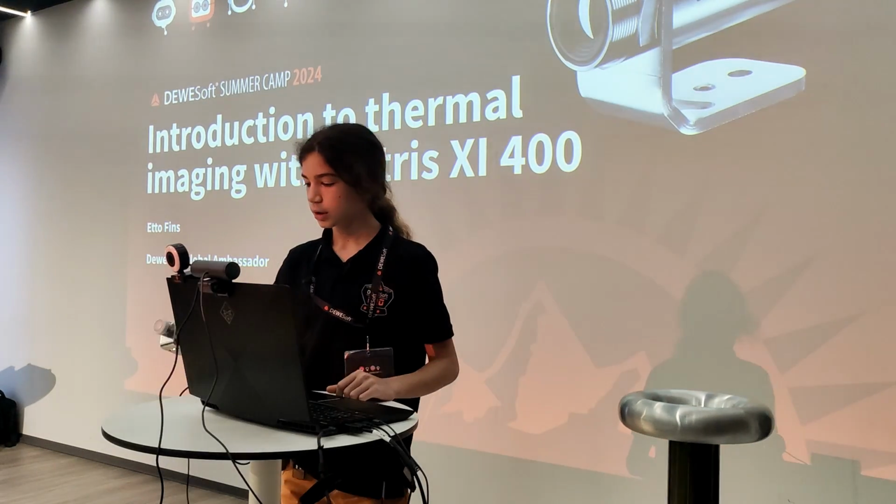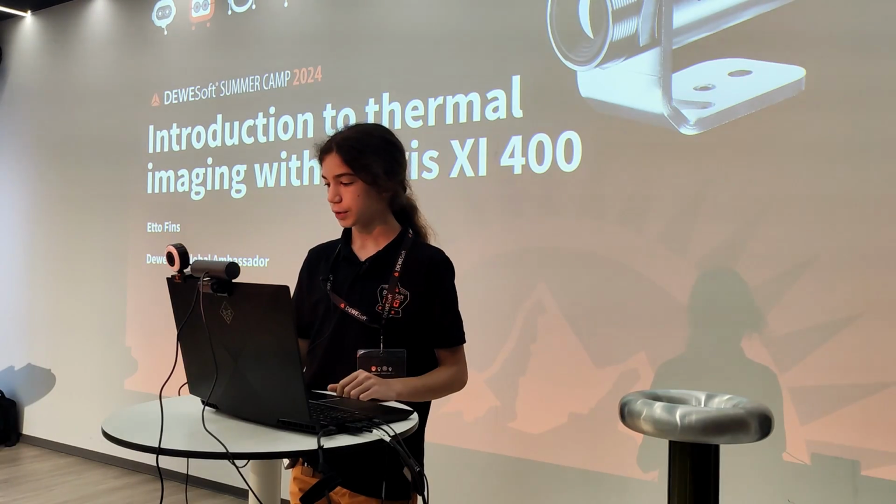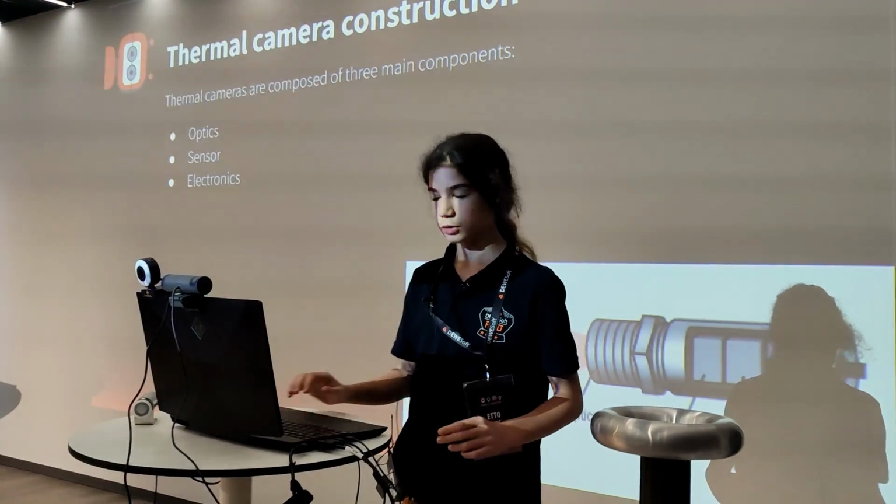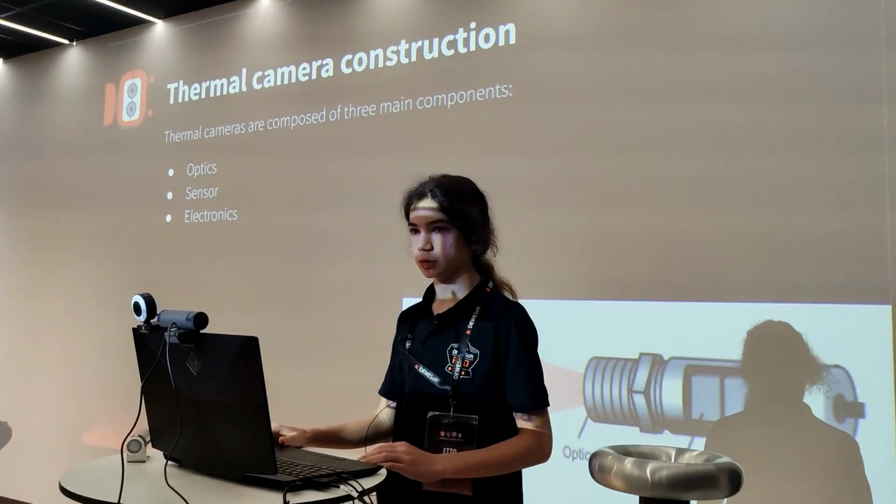So here I have the Optris Xi 400, and later I'm going to do some demonstrations with this camera. Okay, so to start, let's talk about how the thermal camera is constructed.